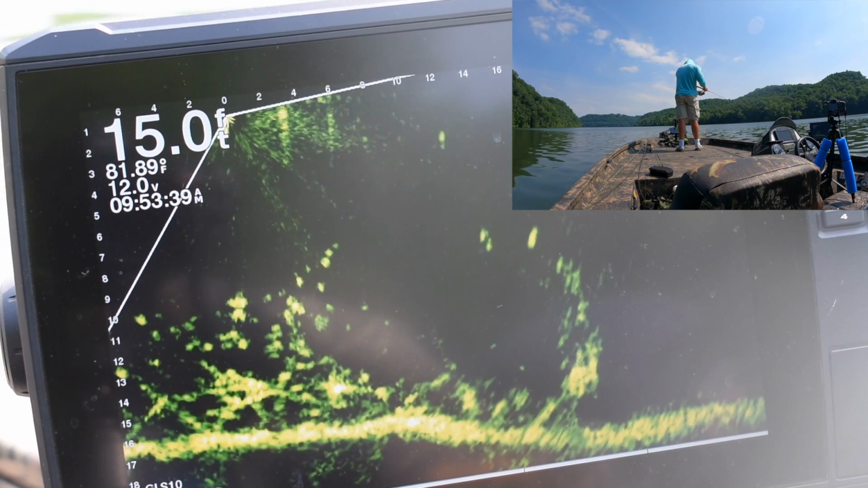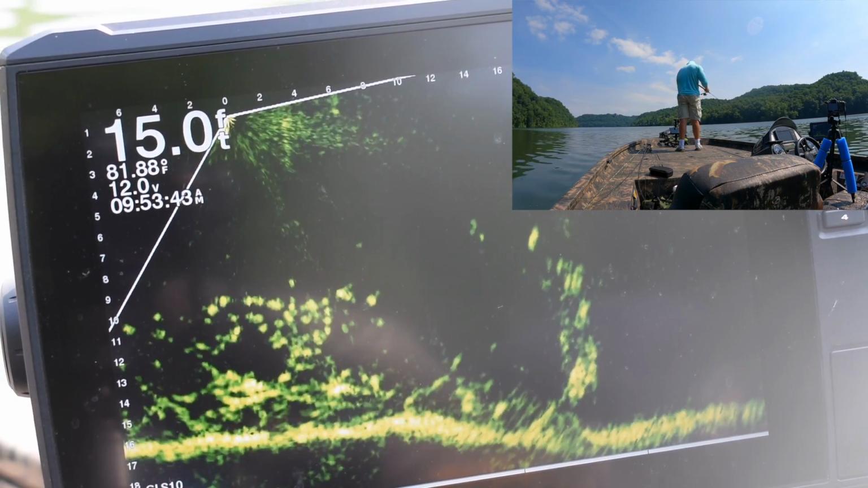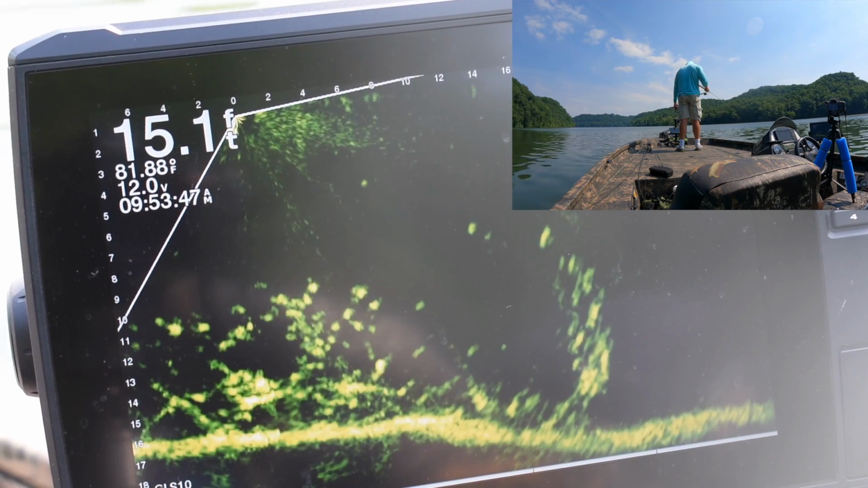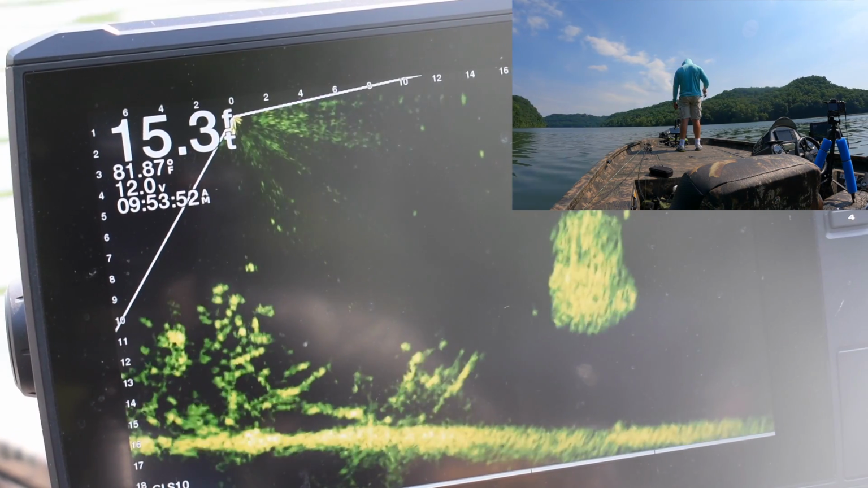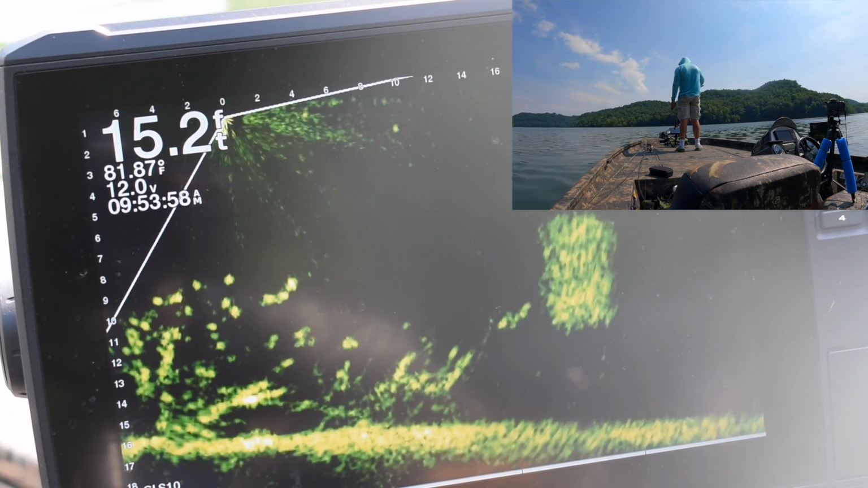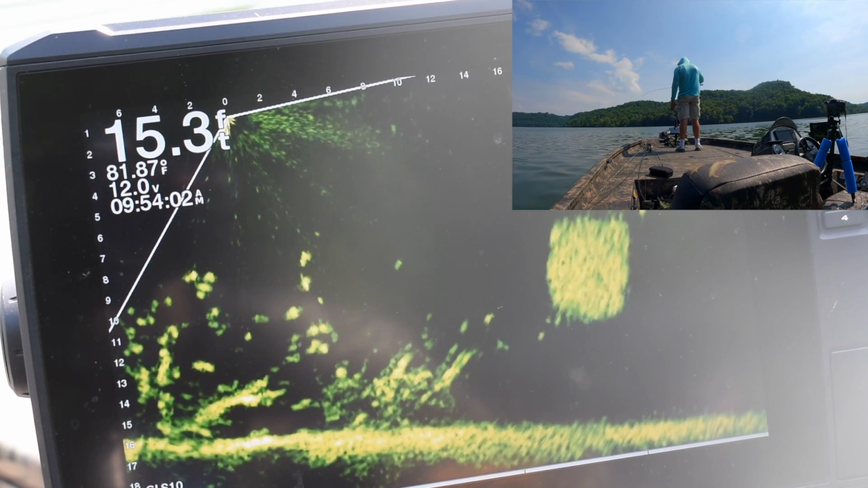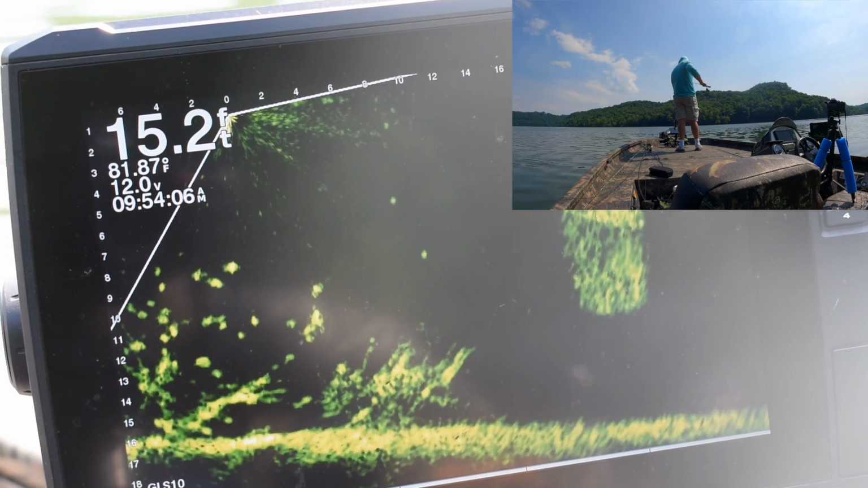This here isn't the first pass at these fish. I'd actually caught several off of this pile before I decided, hey, there's plenty of fish here, let's pull out the camera and start recording. So these fish had already been messed with, and of course with that boat sitting on top of them, they'd already felt a little bit of pressure. But as you see with this vertical jig, I got their attention and was able to catch some.